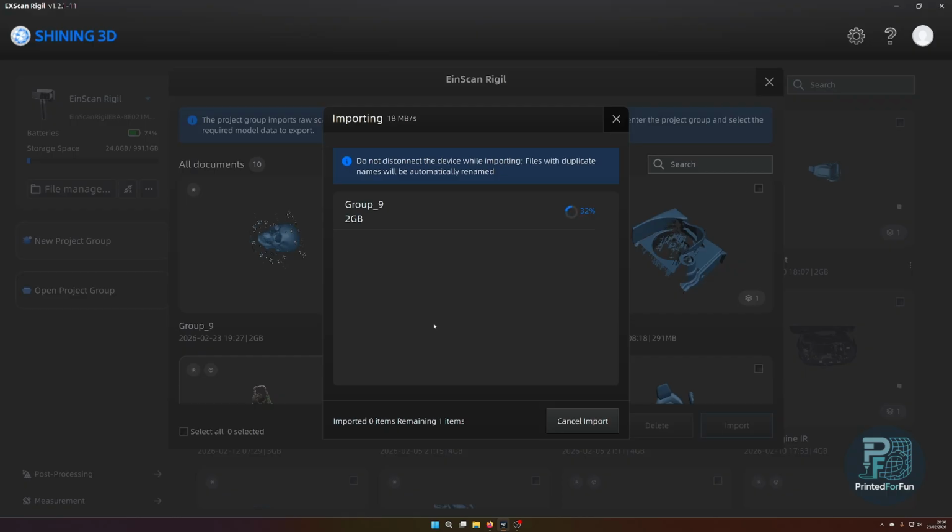If you have very large projects or want to import a lot of projects at once, you may want to use the USB cable, but keep in mind to use a USB 3 cable. Ideally, of course, the cable that came with the scanner, but any other USB 3 cable will also work.